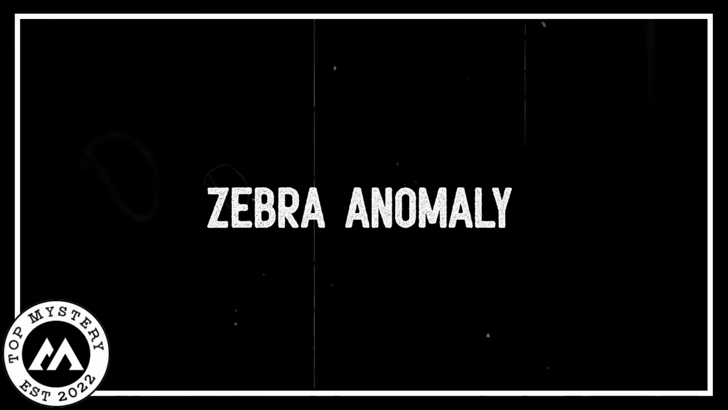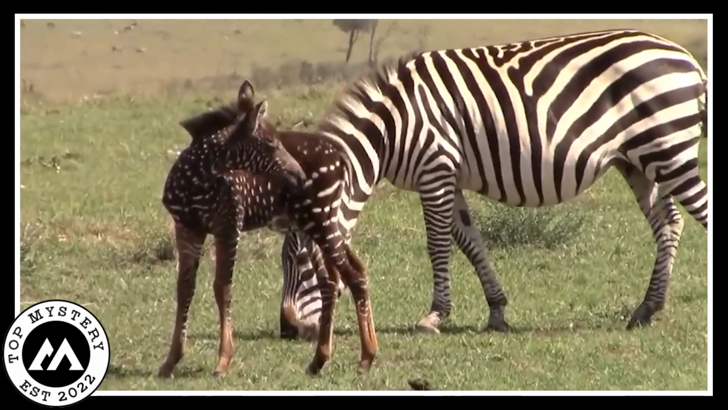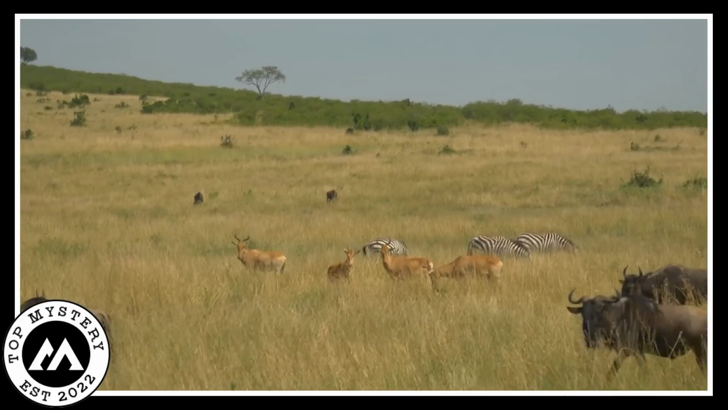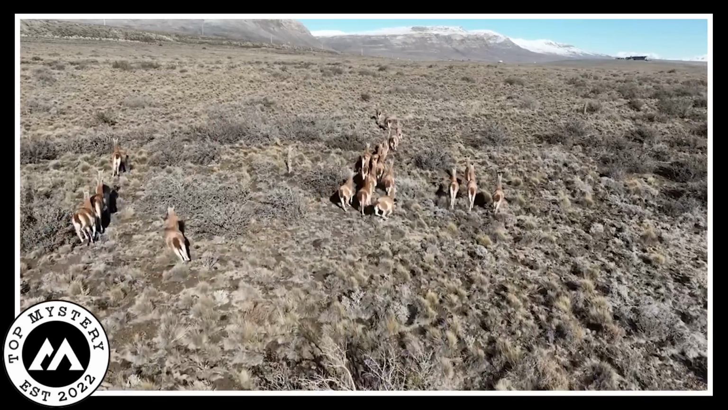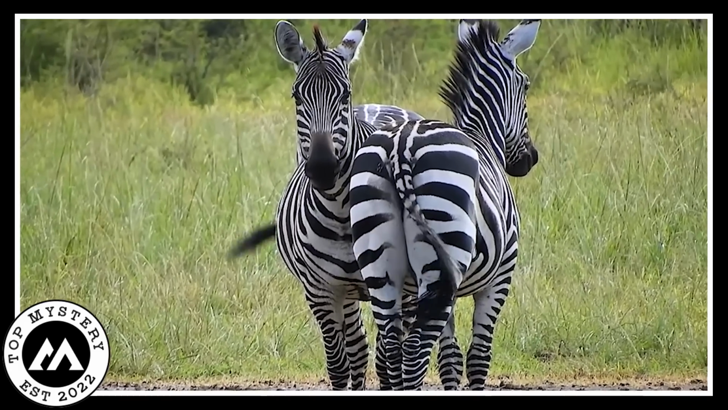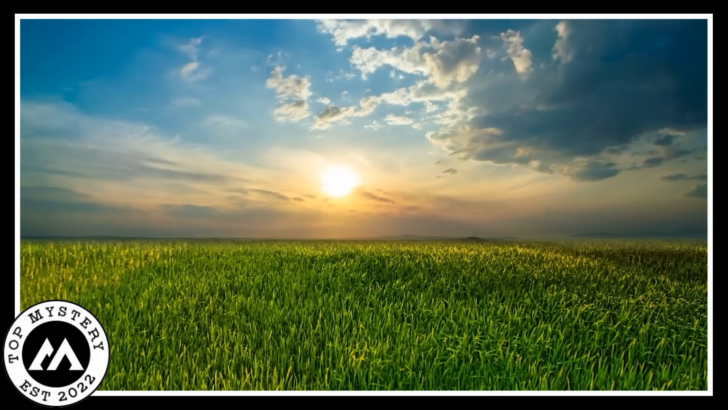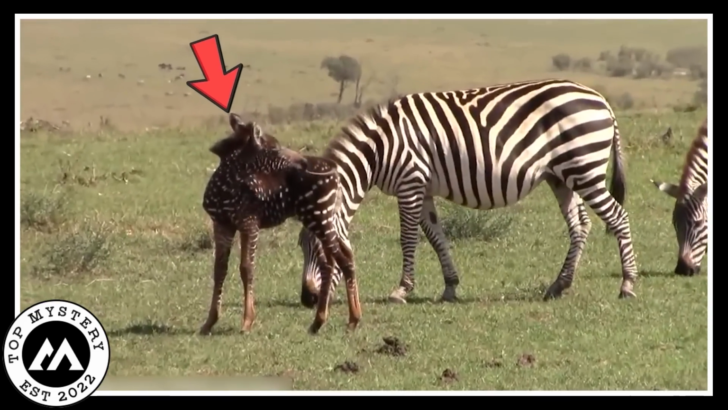Zebra anomaly. Out in the African wilderness, where wild animals roam free, something strange happened. You know, zebras, those horses with black and white stripes. Well, they usually have bodies covered in those stripes, like zebra fashion. But one day, when the sun was shining bright and the grass was green, a baby zebra showed up, and it was different from all the others.